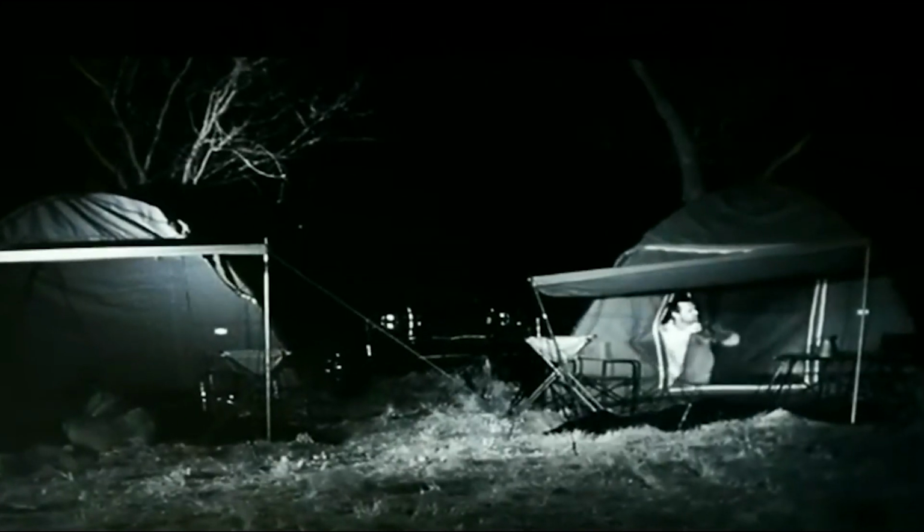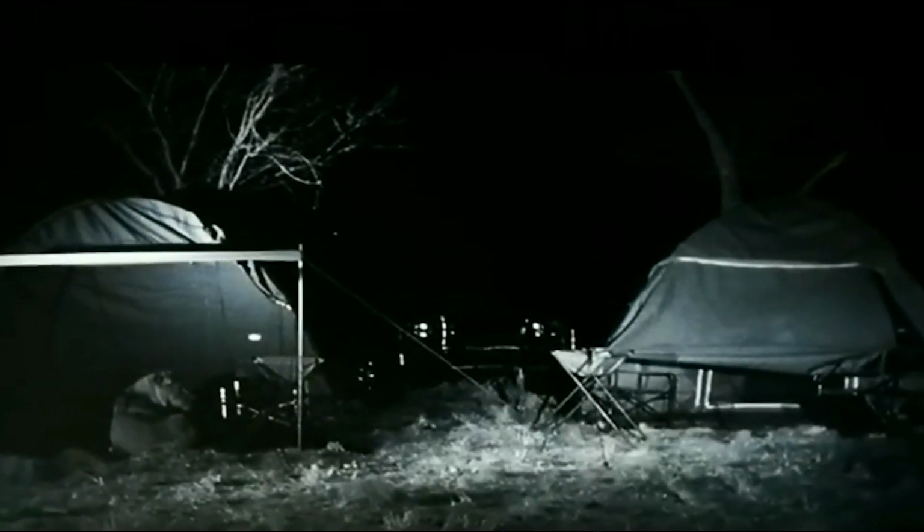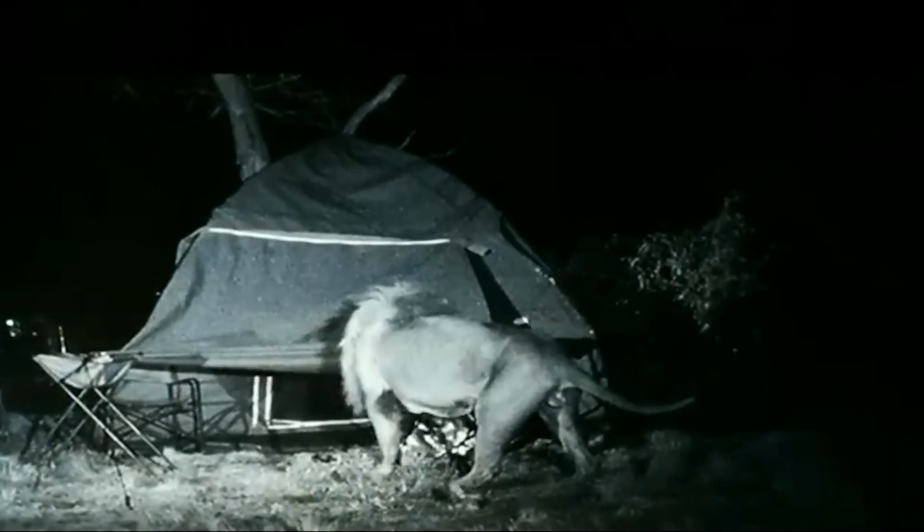Thankfully, it seemed like the pride wasn't all too interested in hunting them down, because otherwise the lion's sharp claws would probably tear through the tent fabric. I mean, how could they not have noticed that guy in the tent? He's moving around so much that they probably detected the noise. He keeps fiddling with the zipper too, like that'll help if they decide to pounce at him.